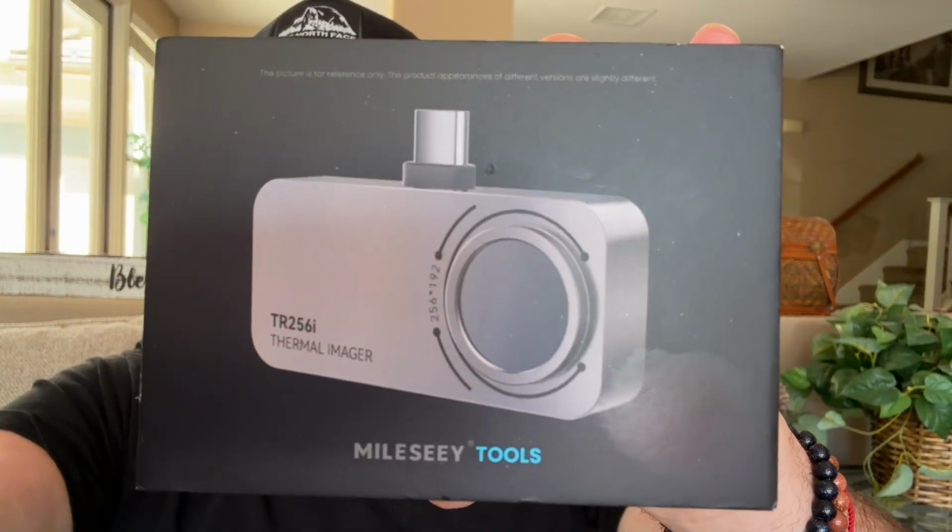Received this from a company called Mileseey Tools, and it's a thermal imager. What's a thermal imager? We're gonna find out together. Let's see what's inside the box.